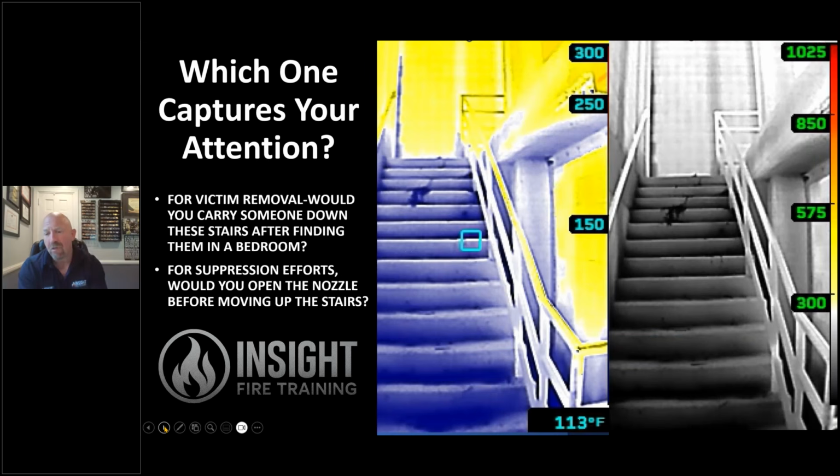And this conversation should start as this. Which way would you take the victim if you were upstairs and you located them? Would you take them out a window or would you take them down these stairs? Those who want to argue about vent, enter, search and all the different reasons why you shouldn't do it, it is one of the safest tactics for the citizen.